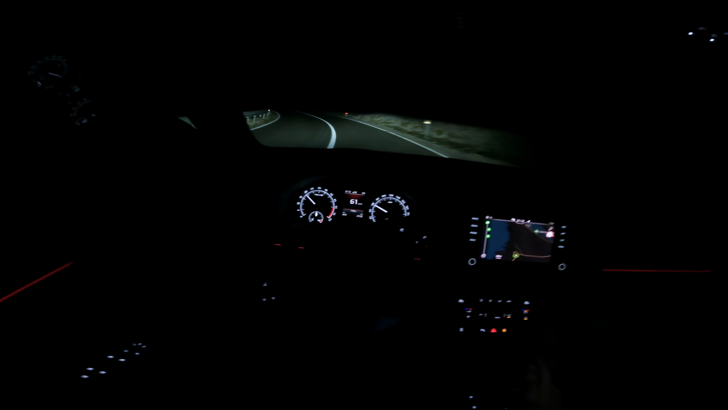I must say, with no drive select, the steering is really light, and I'd like it to be a little bit more resistant, like if you had a sport mode. But once you get used to it, I think it's fine. I'm really impressed with the all-wheel drive, because if you go a little bit aggressive, it's just a little bit of leaning, but the car is so stable and it just pulls. If I go to sport, it pulls even more.